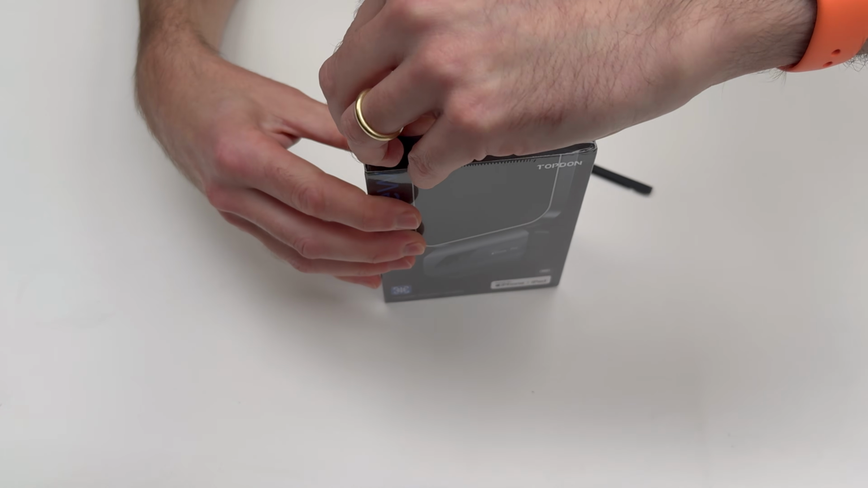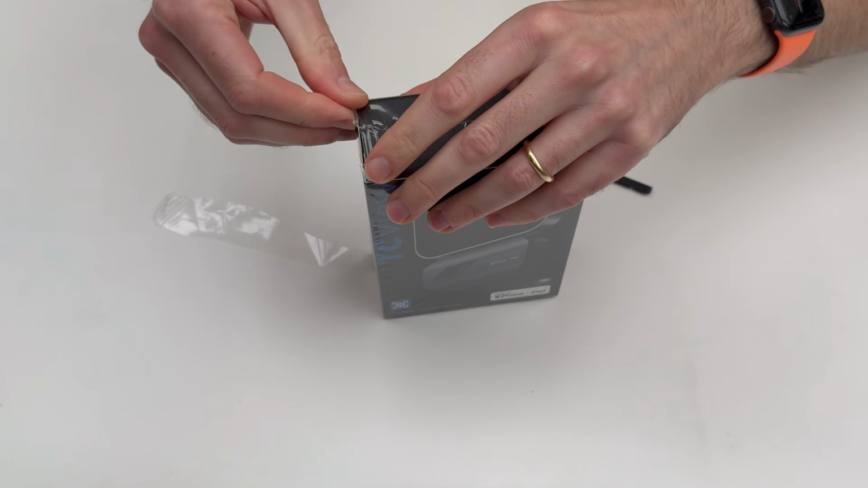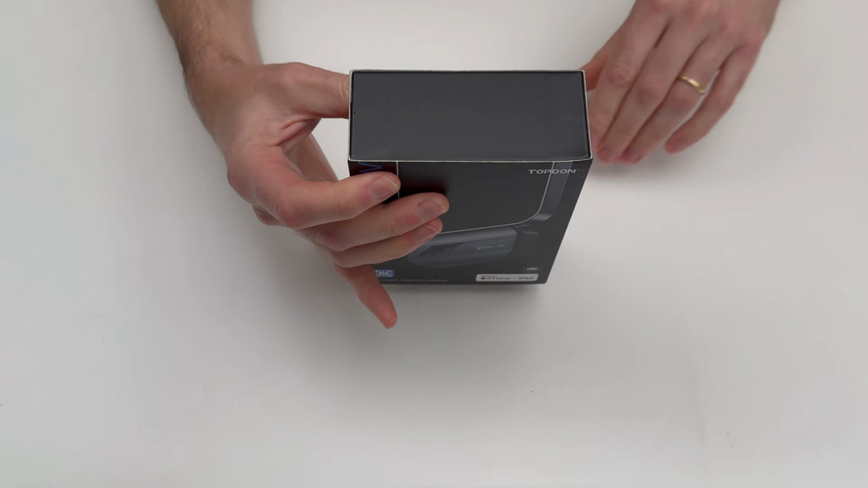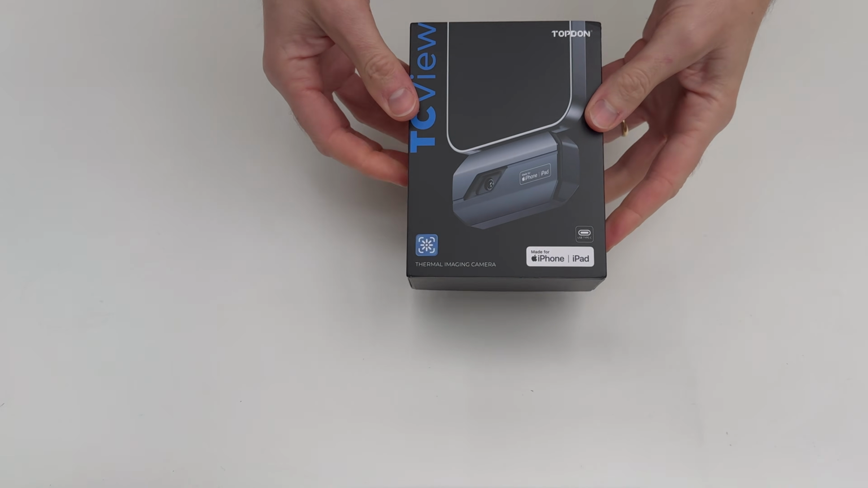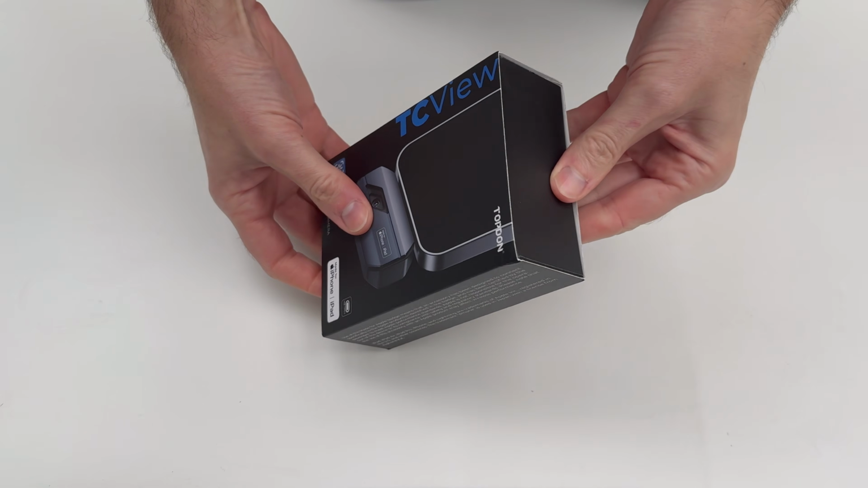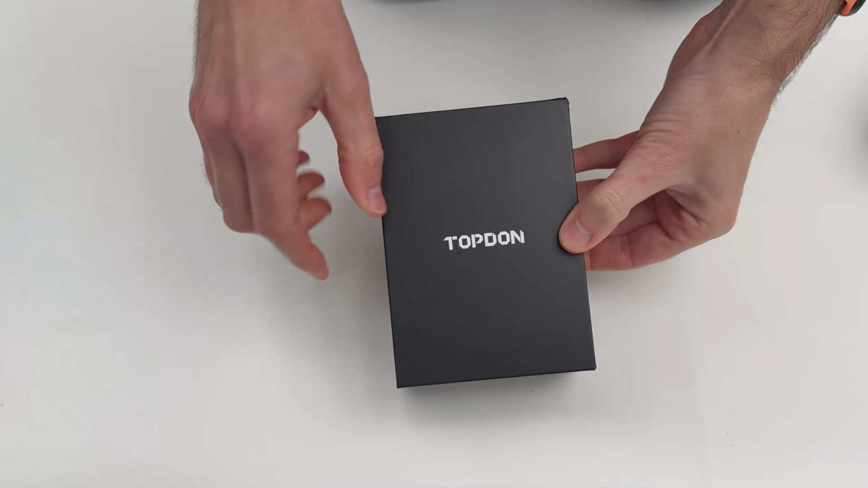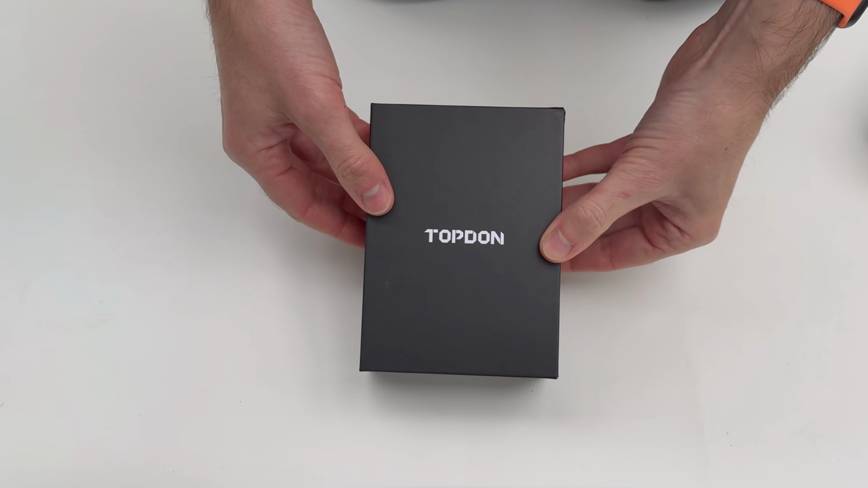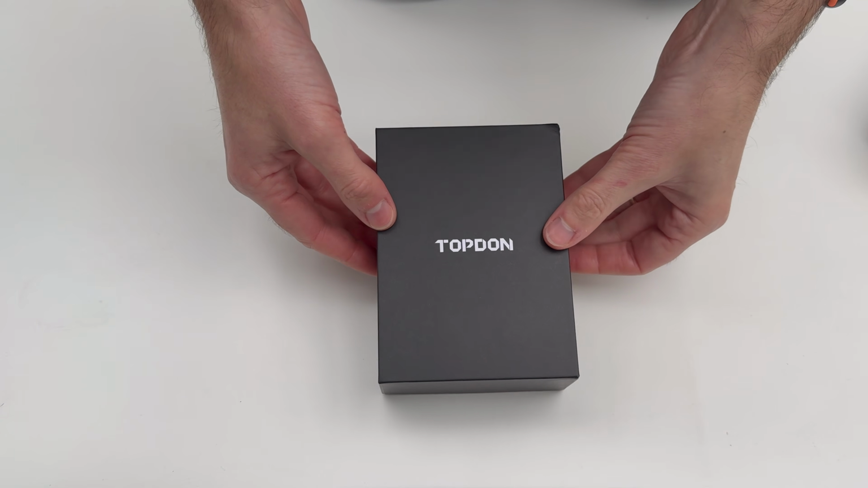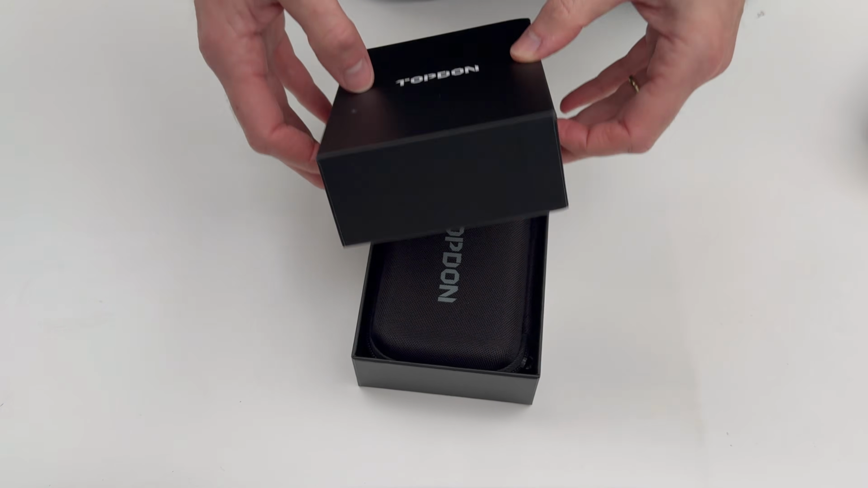So as I said, this is the iOS one for USB-C, so the newer iPhones. There it is, there's the box. So let's see what's in the box. Now Topdon is a make I've heard of before because I've got a 12-volt battery tester, which is Topdon, and that was always very good.